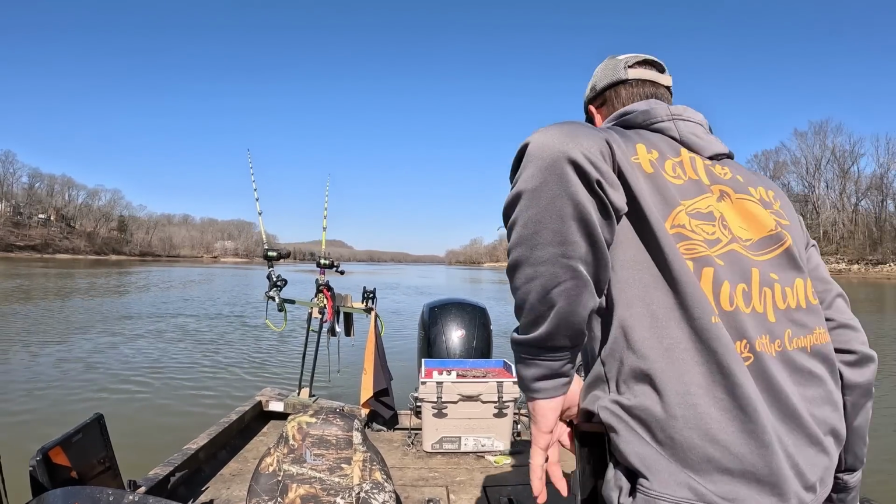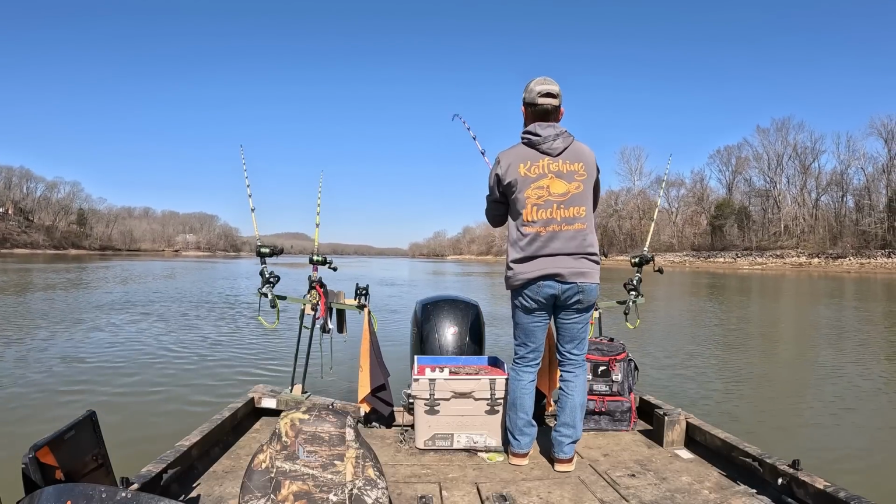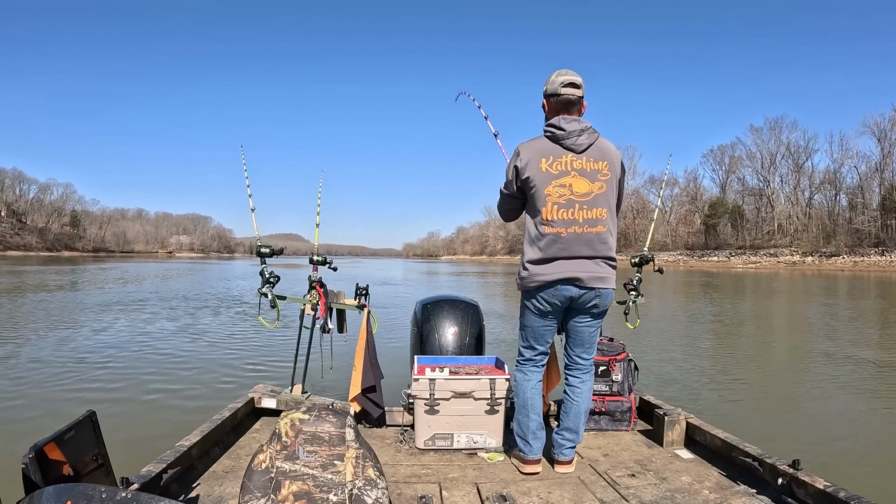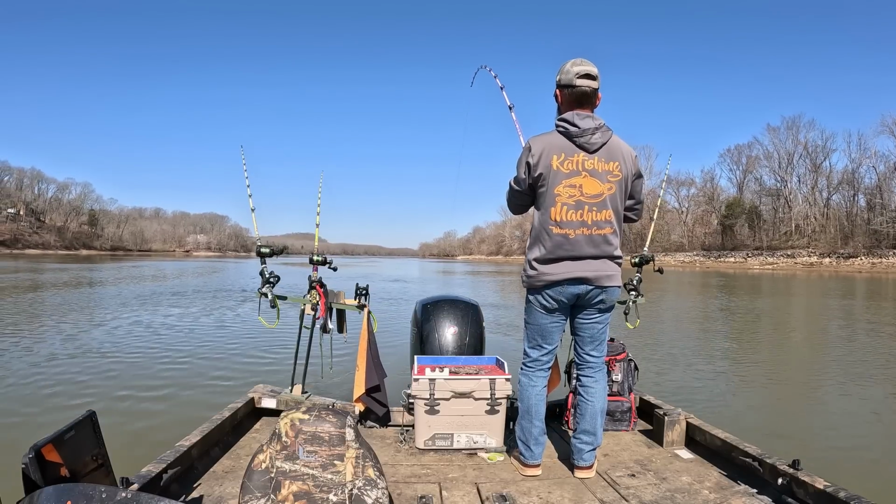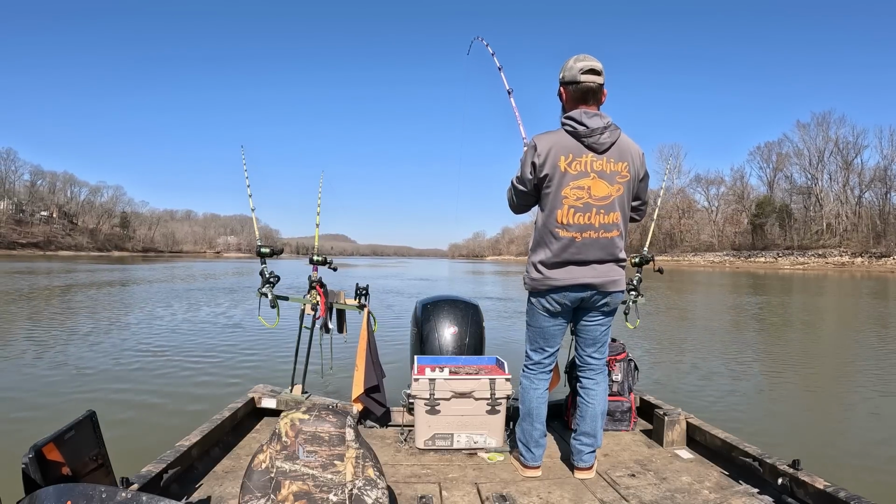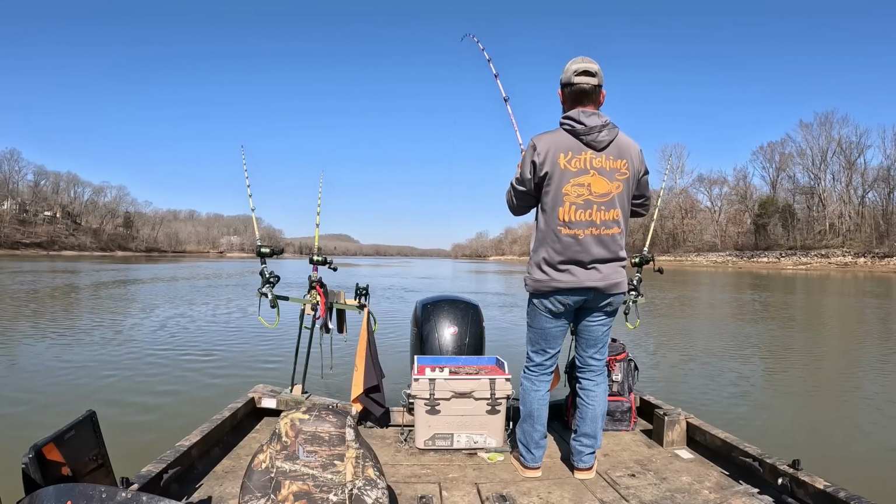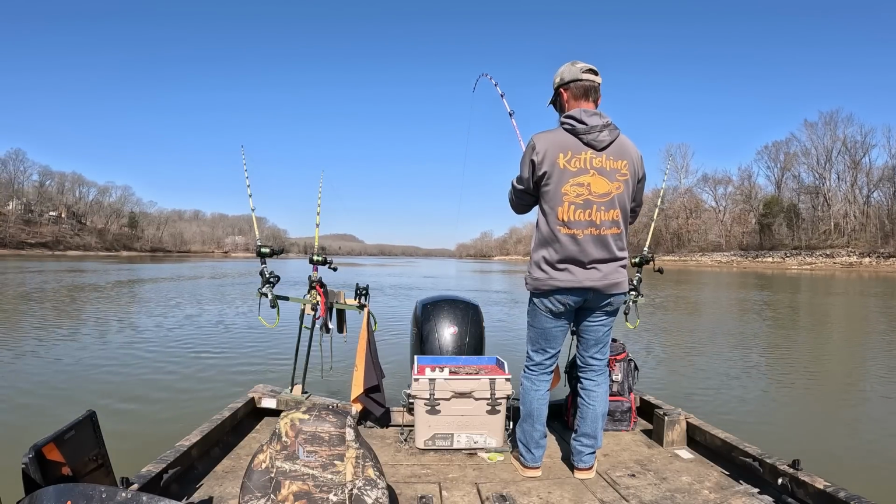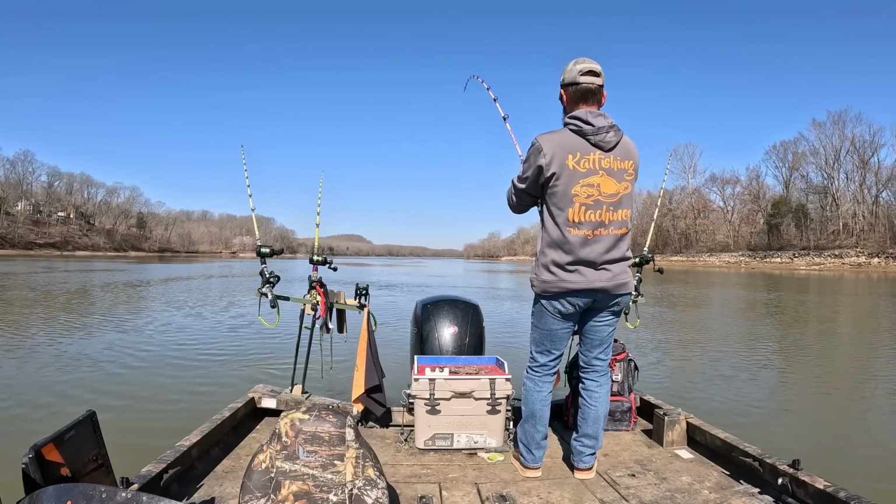Oh, here we go. Absolutely smacked it. That's what I'm talking about. Running the bottom of this ledge. This rod was right at the bottom of where this ledge comes down.